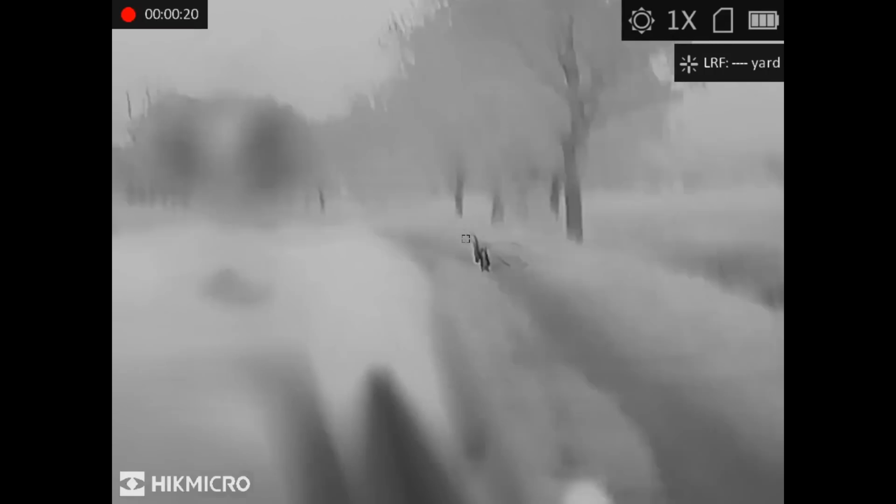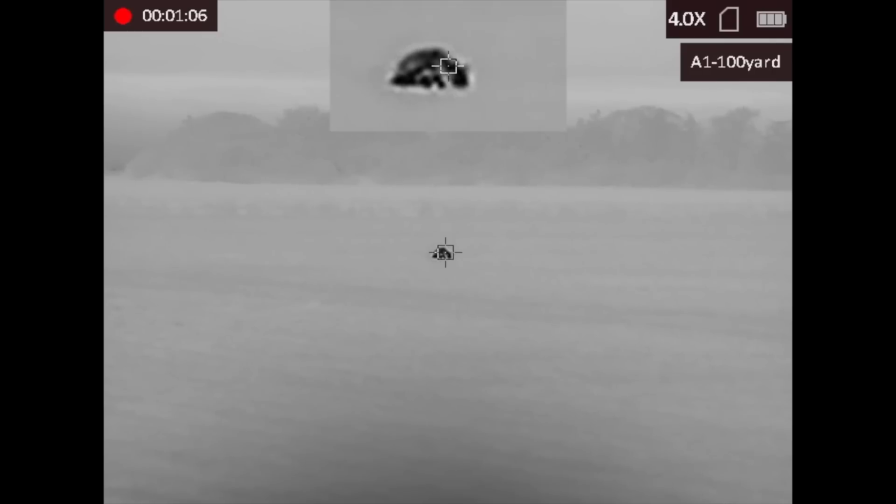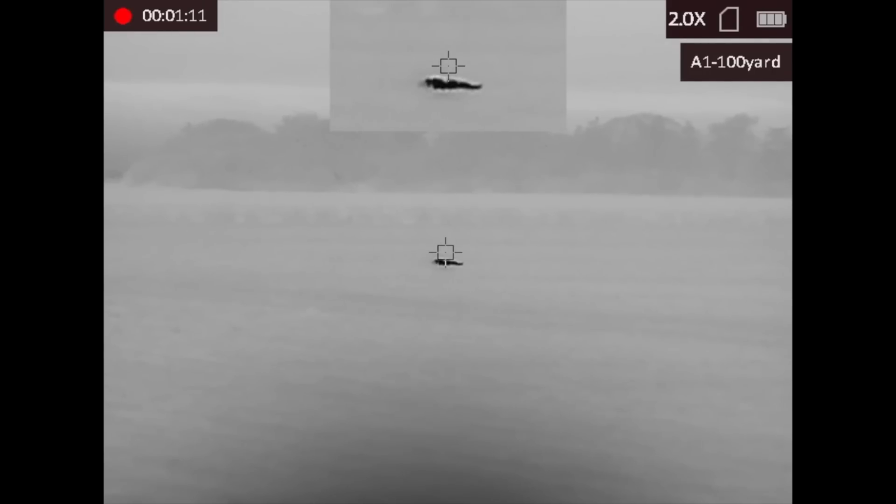Would you believe it though, spinning round having just shot that one, there was yet another fox in the field. I don't know what it is with this place, but there were foxes everywhere. And that one went pretty much the same way. Well, that's 3 from this stand. This is the second one.